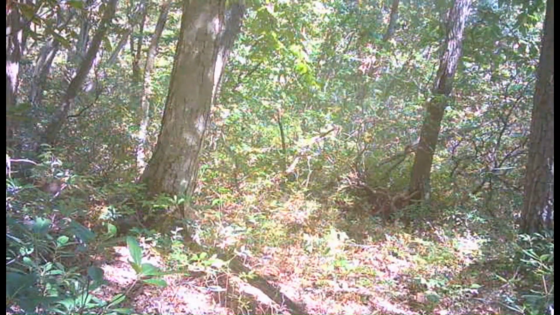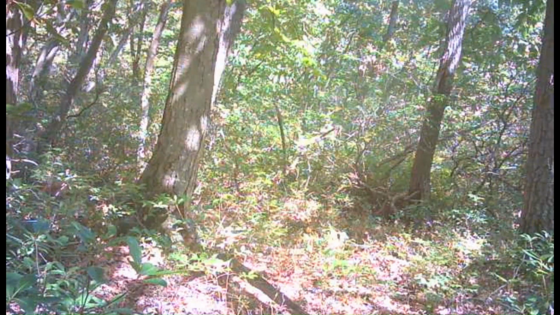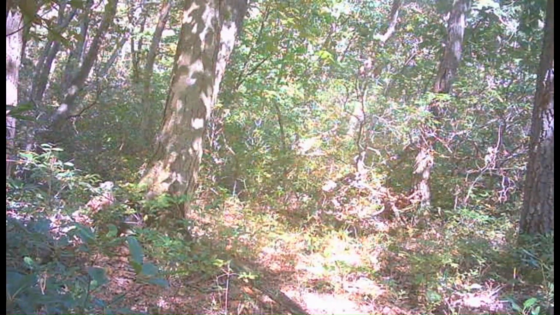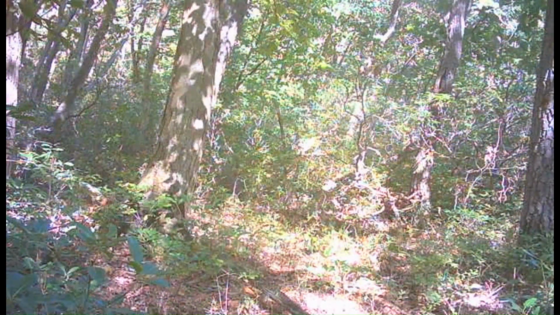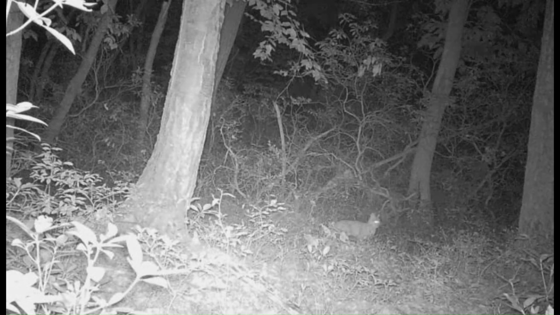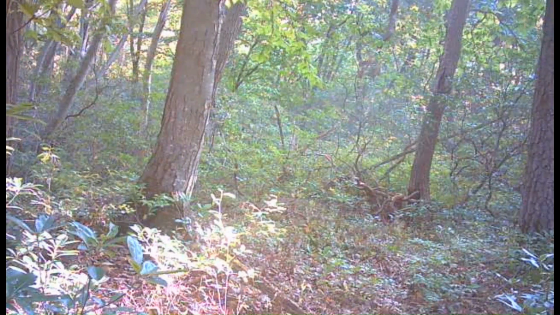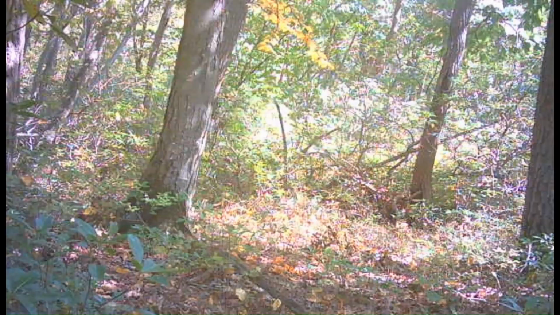This is a combination of the trail camera in the back and one that's off to the side of the food plot out front. We had our Bobcat family come through there and a few different other squirrels and all. A turkey that's in that one out front there.